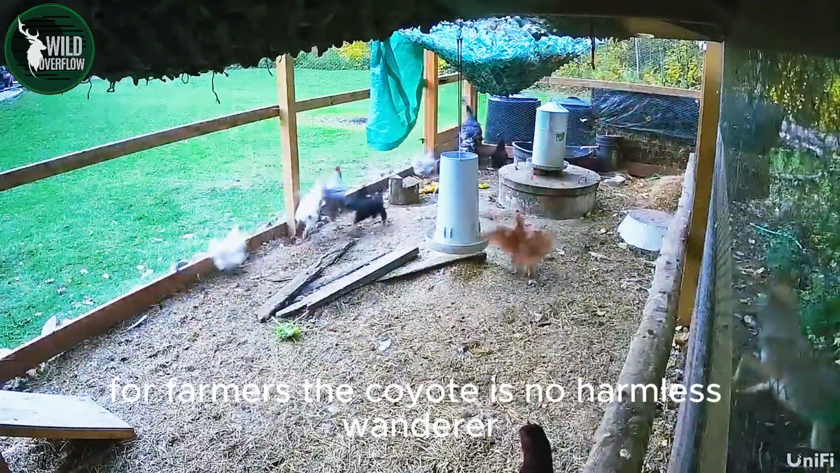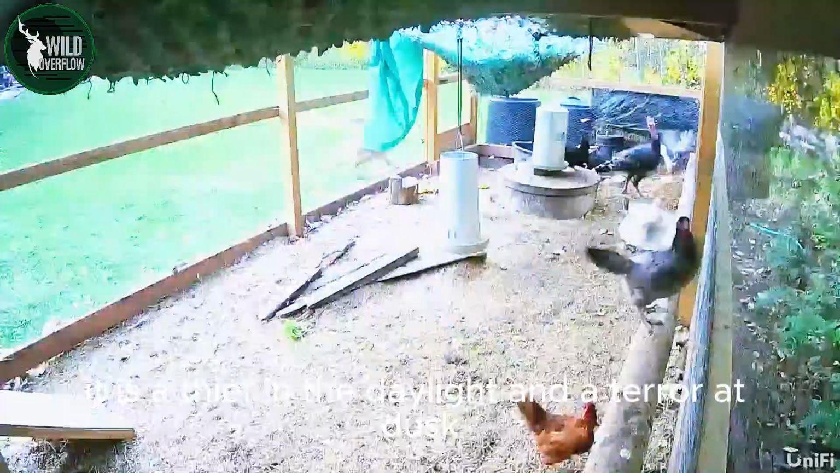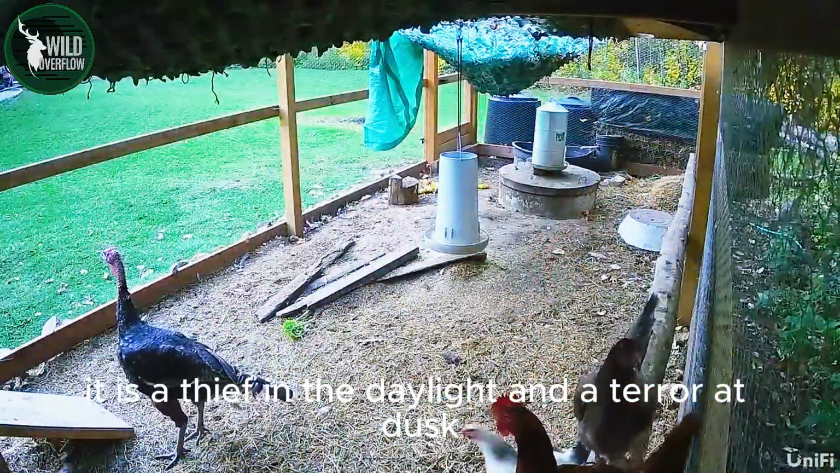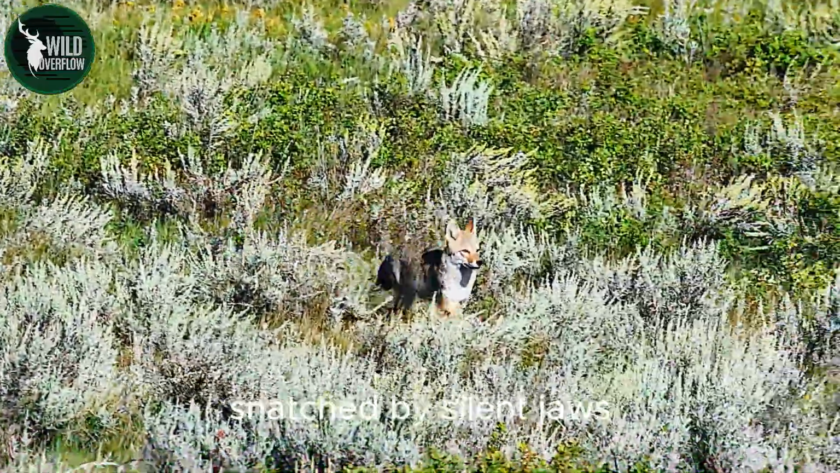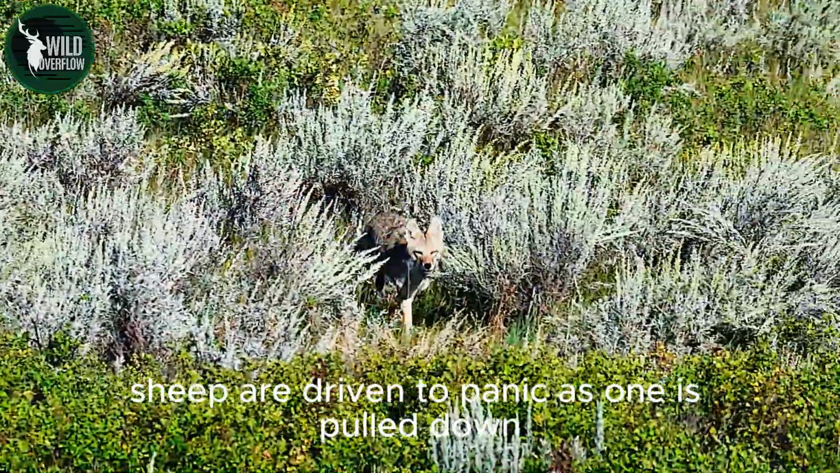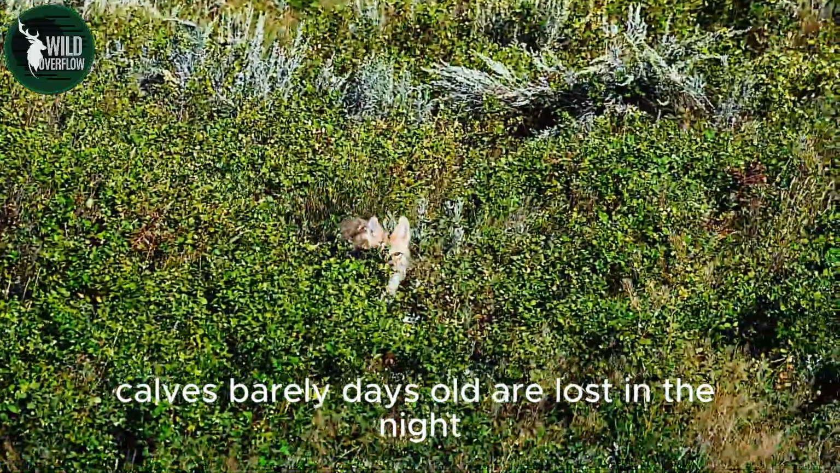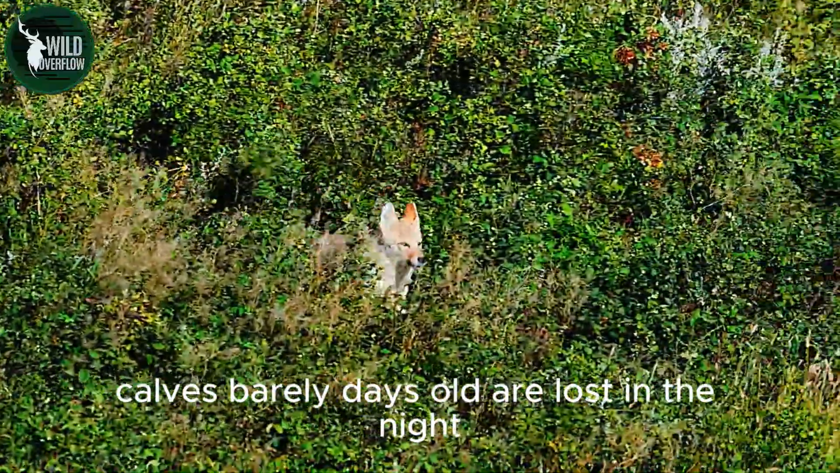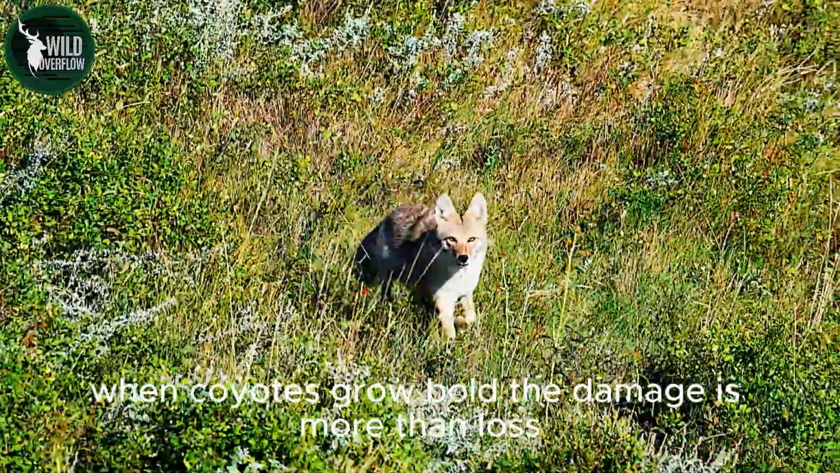For farmers, the coyote is no harmless wanderer. It is a thief in the daylight and a terror at dusk. Chickens vanish from their coops, snatched by silent jaws. Sheep are driven to panic as one is pulled down in the field. Calves, barely days old, are lost in the night. Even family pets can fall victim when coyotes grow bold.